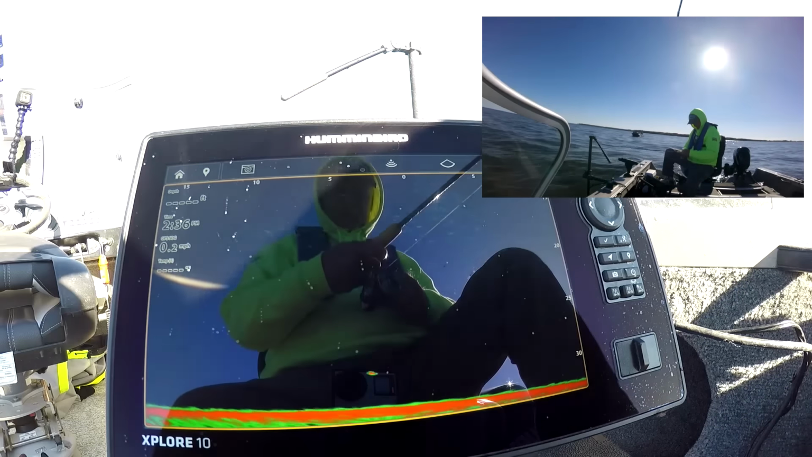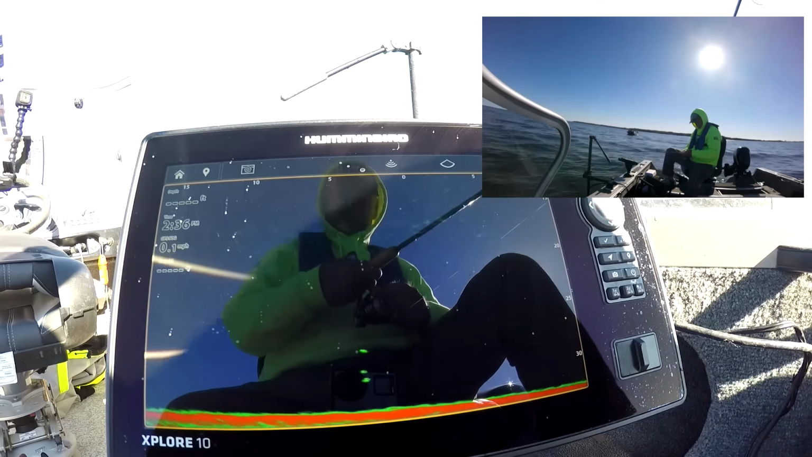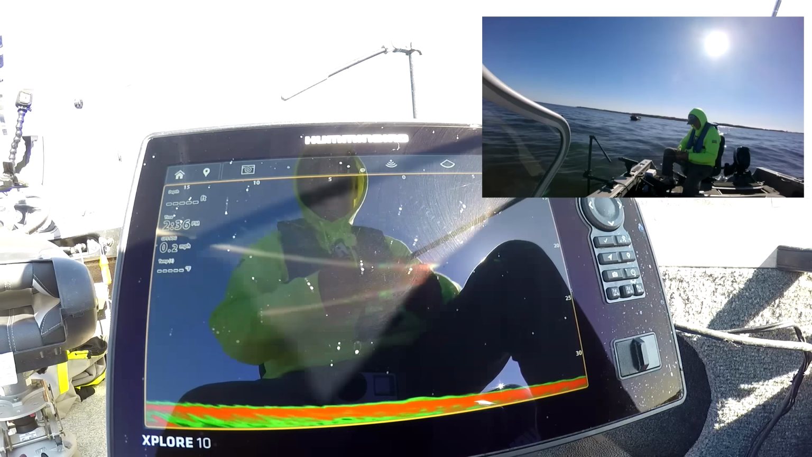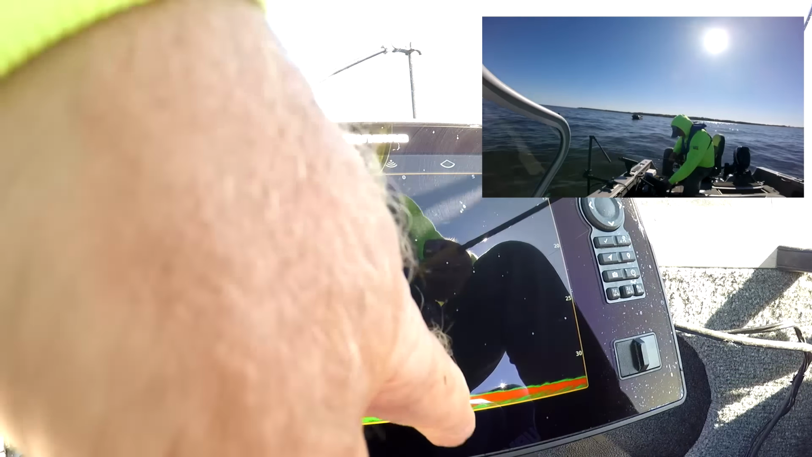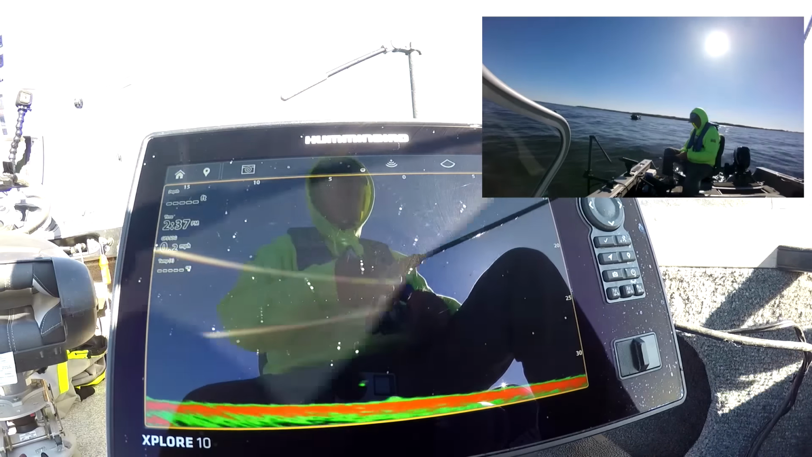On the bottom, pick it up a couple of feet. Watch the screen. Doesn't take him long to come on in here. Oh, I'd like that one. I think it's coming back. Come on back, buddy. Come on in. You can do it.